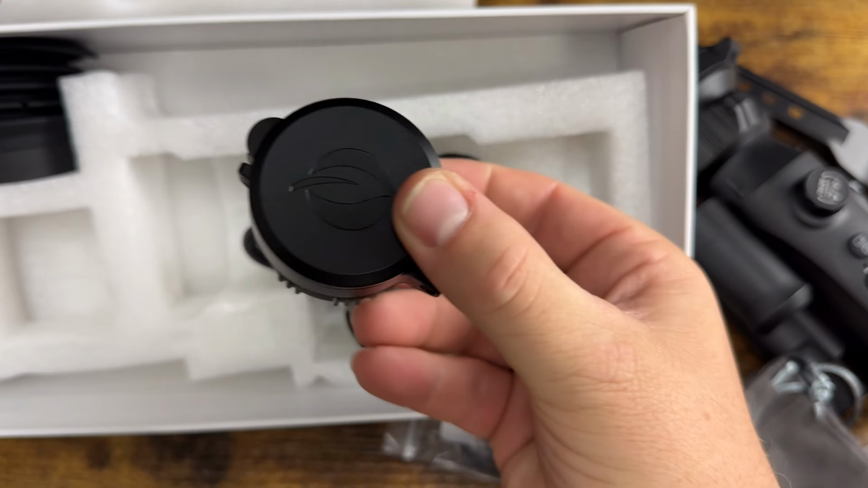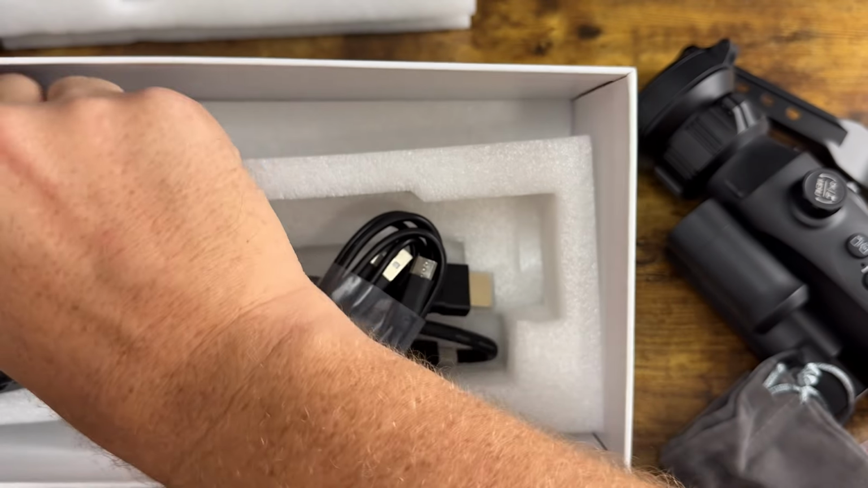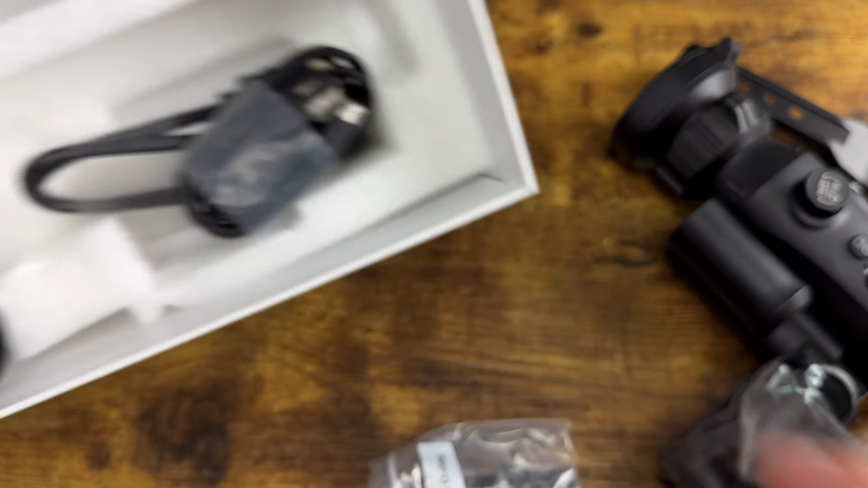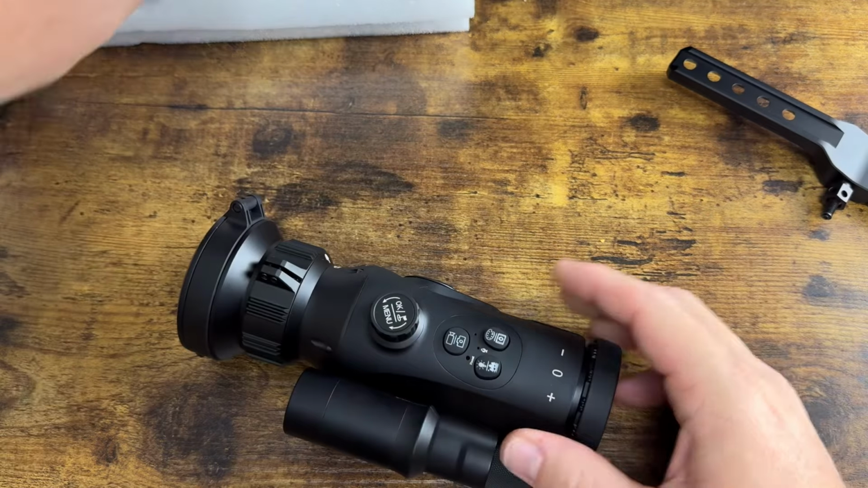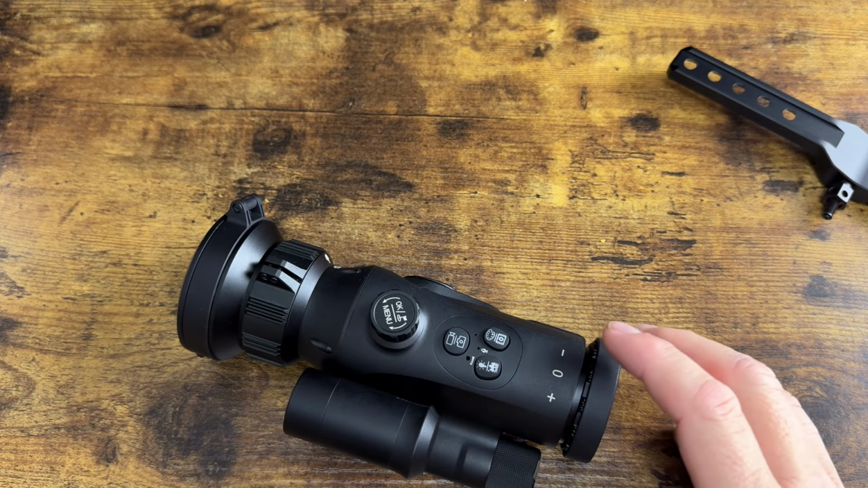You get your 35 millimeter lens. The 50 millimeter is already on it. And you get the rubber spongy thing. Now, you don't have to use that. That's just so they won't see the light from the scope illuminating your face. I don't think any varmints are going to care about that, but you can put that on there, and we'll show you how to do that.